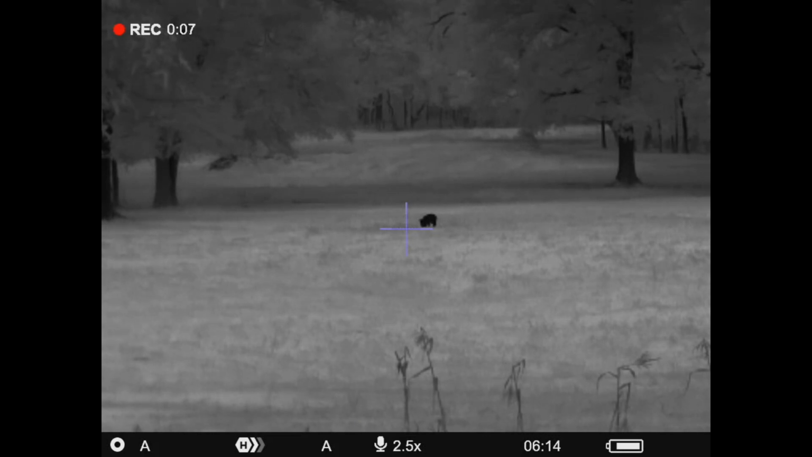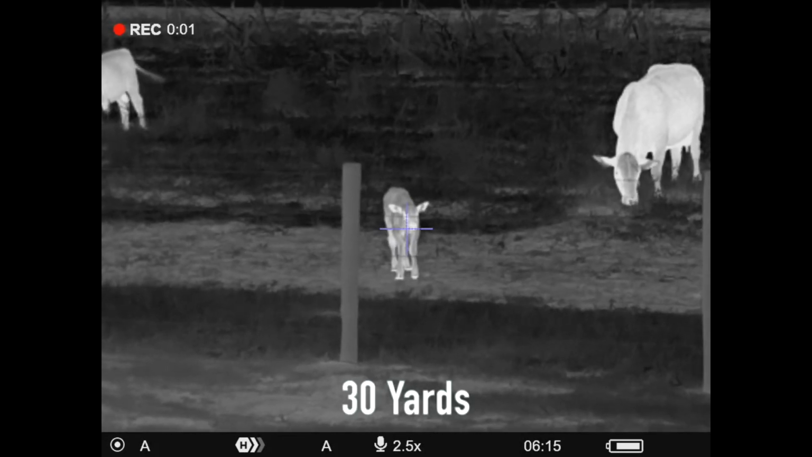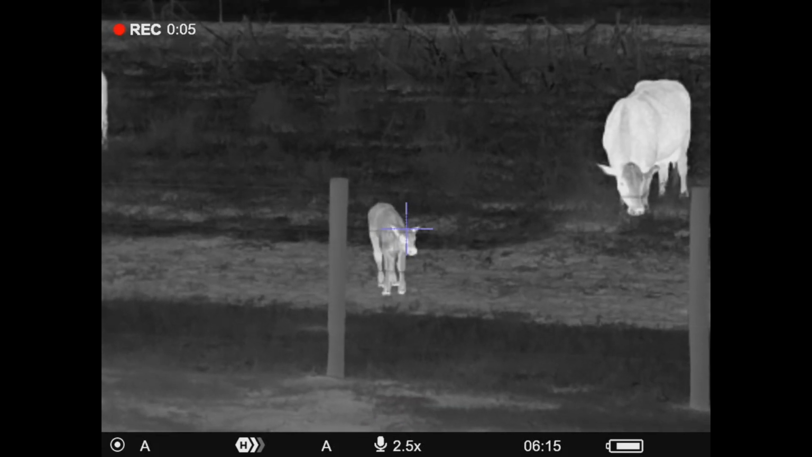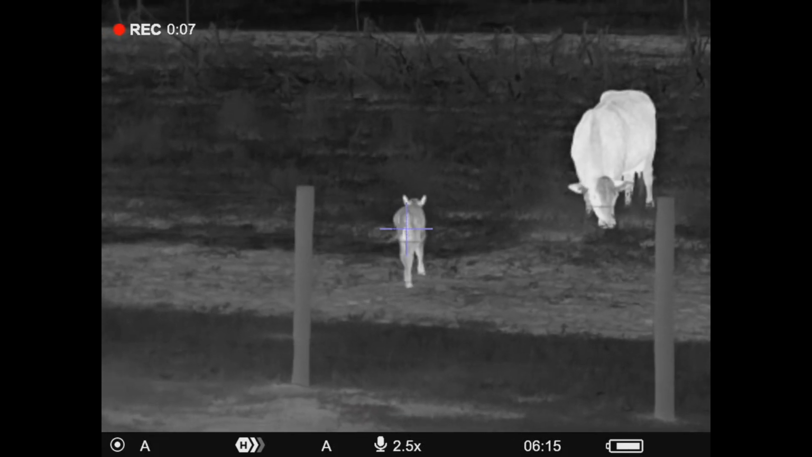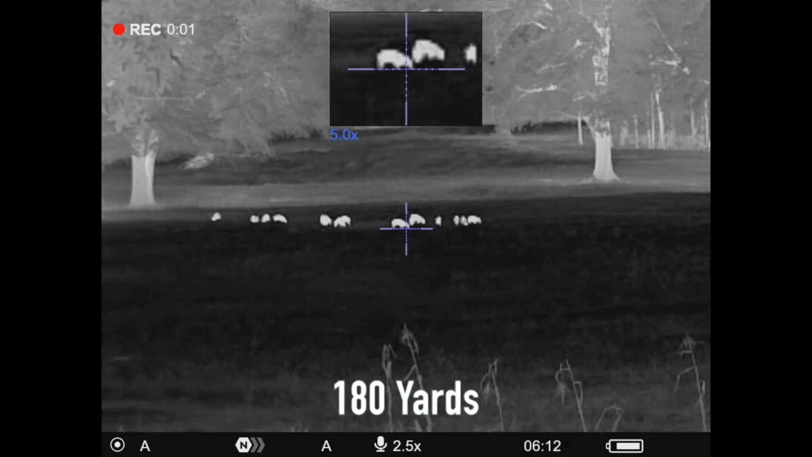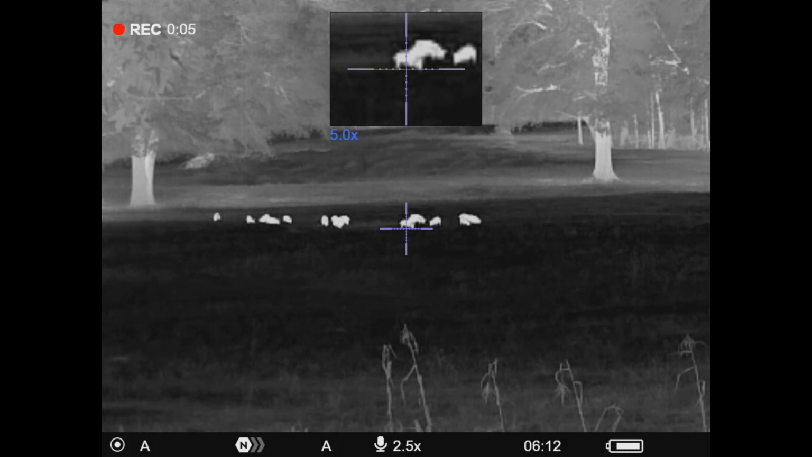The unit does have a full 3-year warranty, and it weighs 29.5 ounces with the zero delta mount. And you go, what's the zero delta mount? Hans is going to show you that in a minute. That's just the mount that we're using with it. And he'll show you that so you can see what it looks like and show you the other mount options.